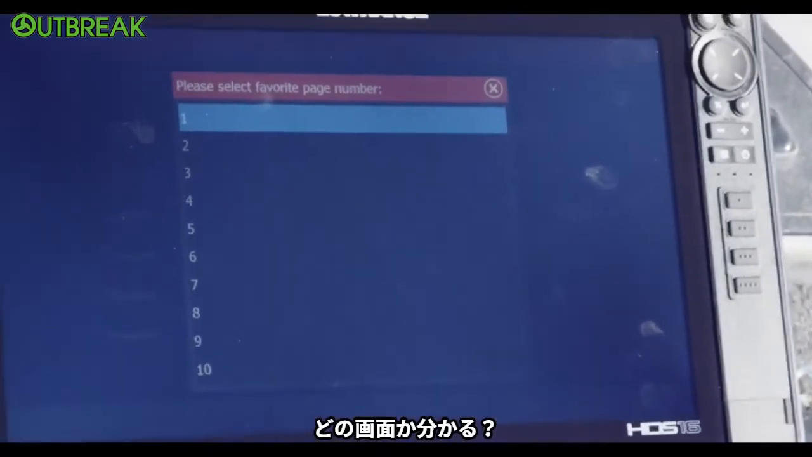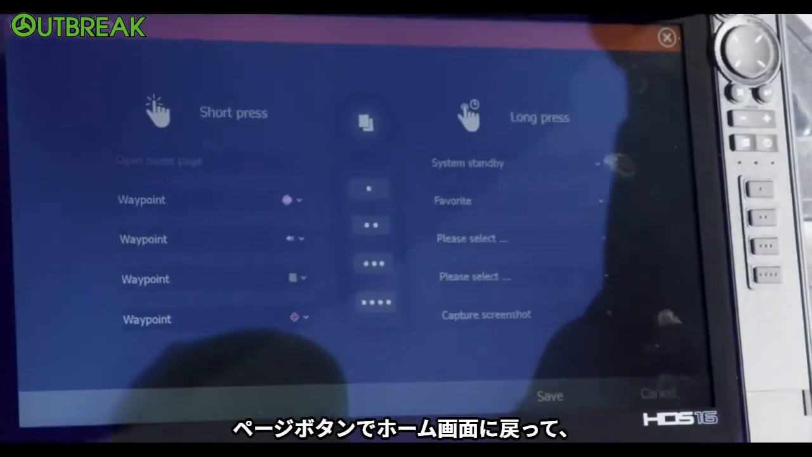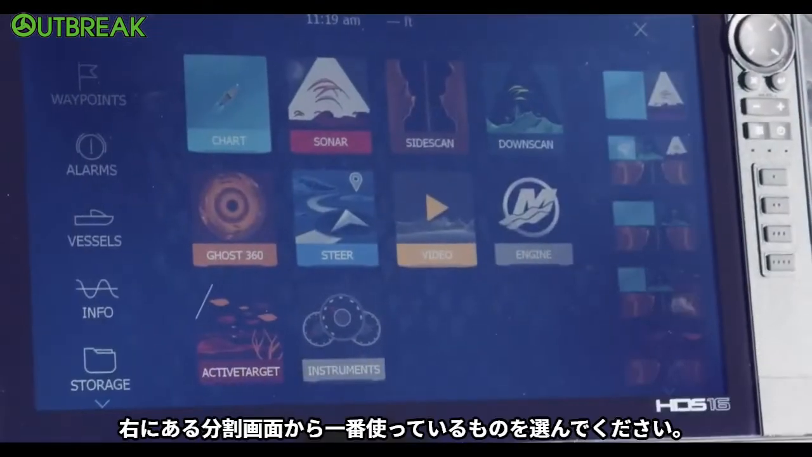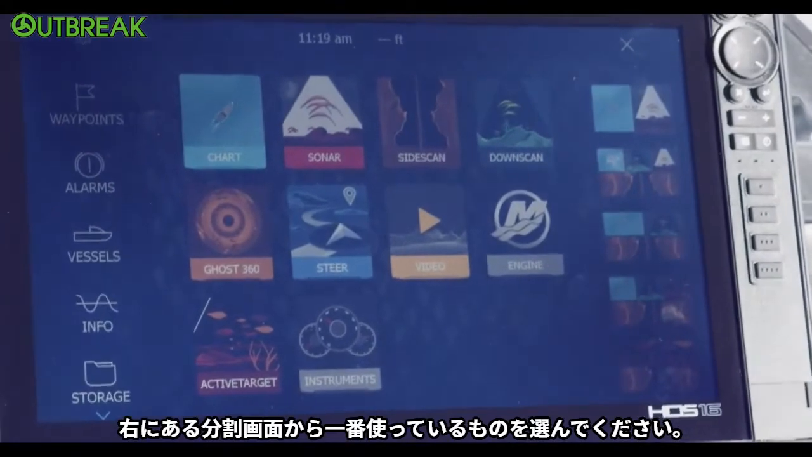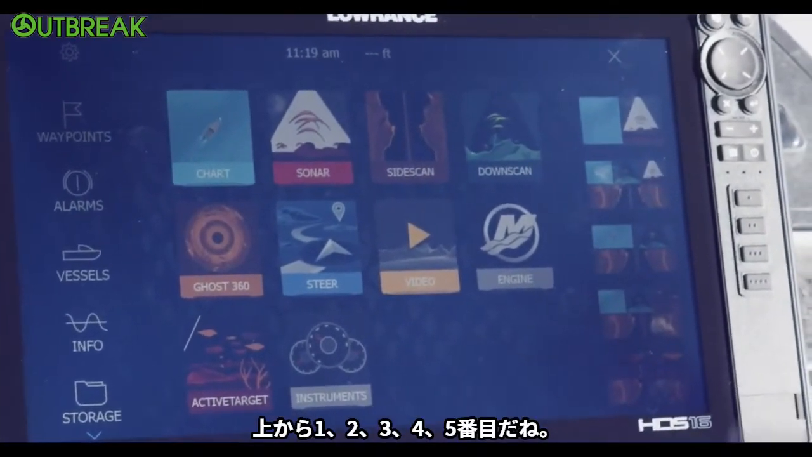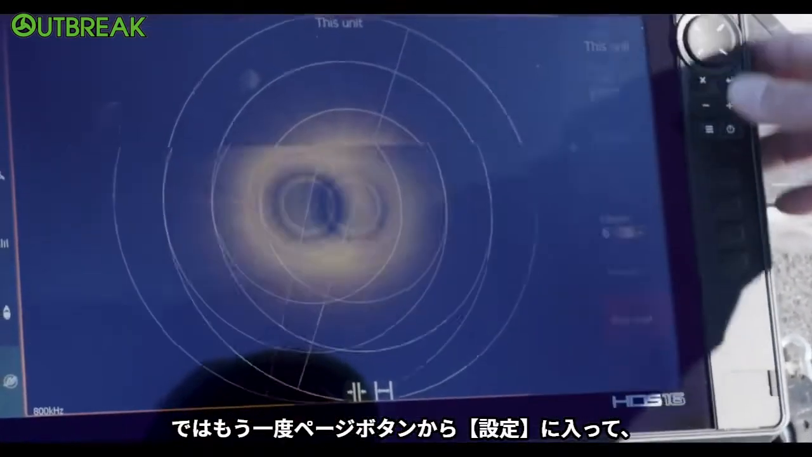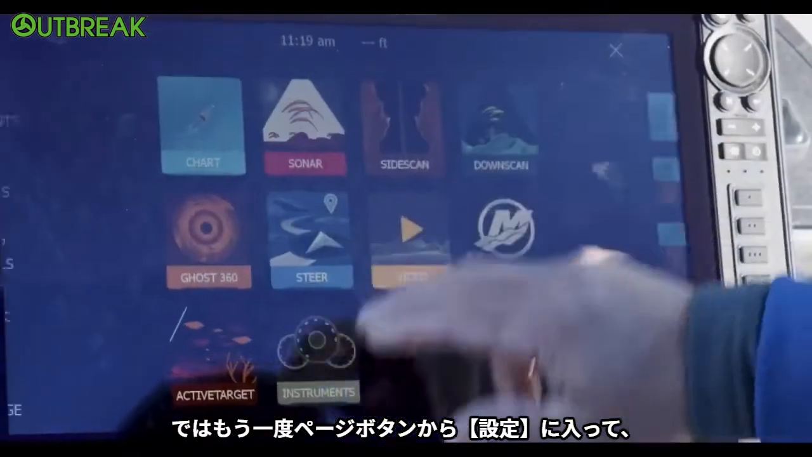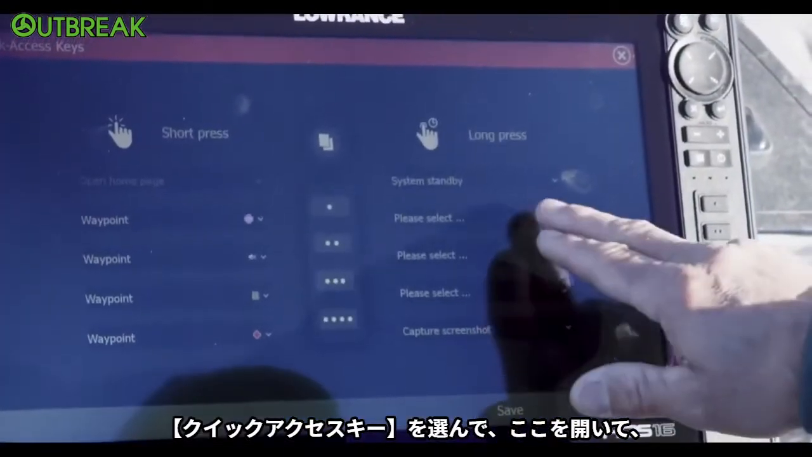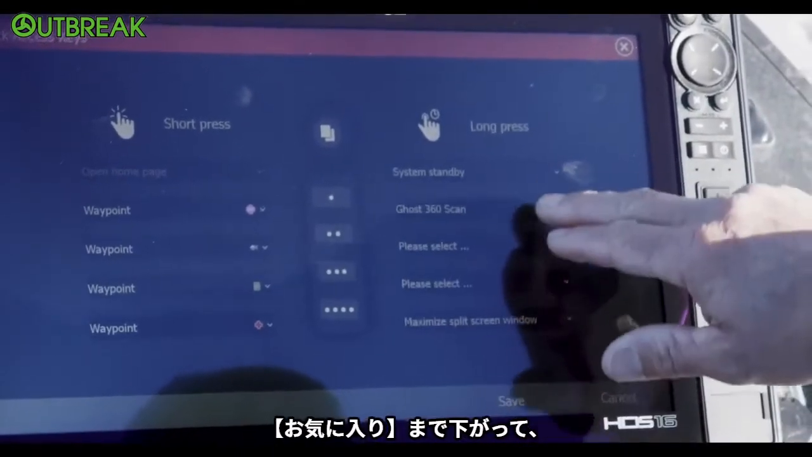And then, do you know which screen it is on? Exit out of this real quick. Hit your pages button real quick. Which one of those screens do you use the most on the side there? Probably this one right here. So that's 1, 2, 3, 4, 5. Number 5 down. Okay. So now go back to pages. Pages, settings, quick access keys. I'm gonna hit this one. Go to favorite.